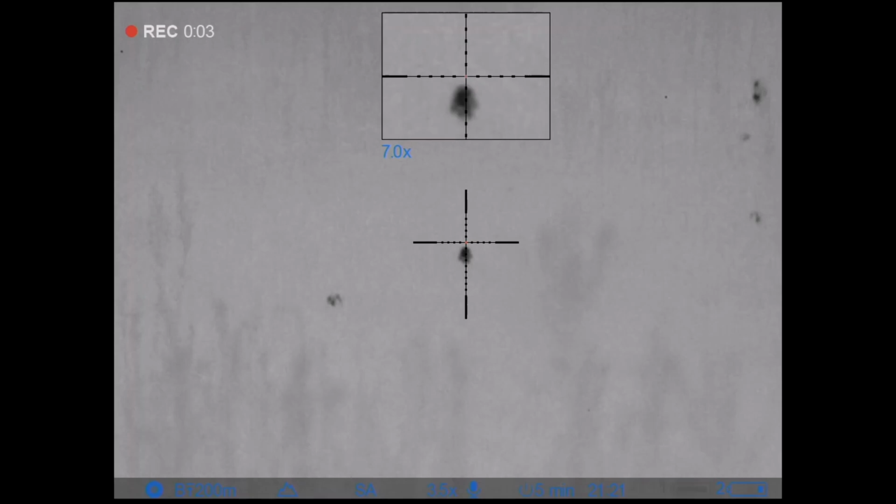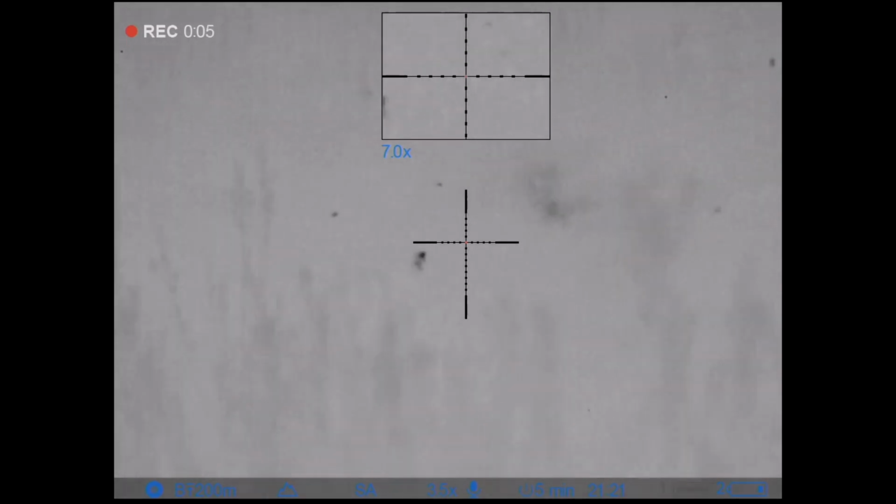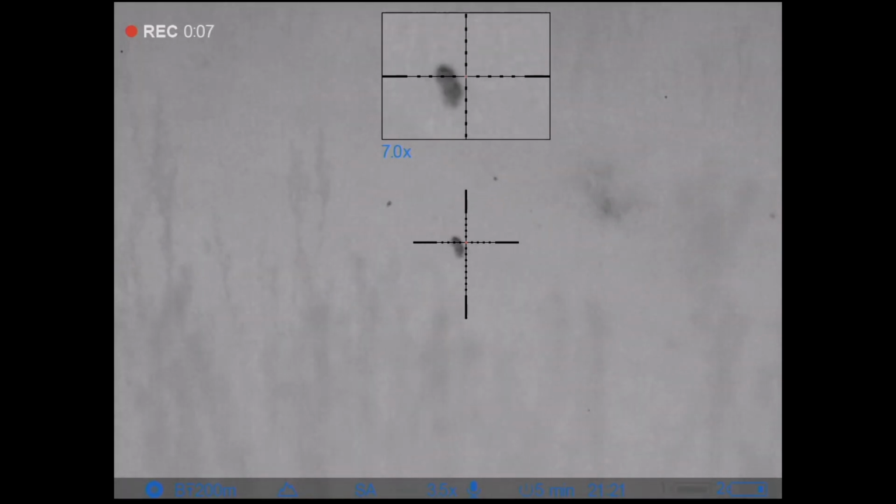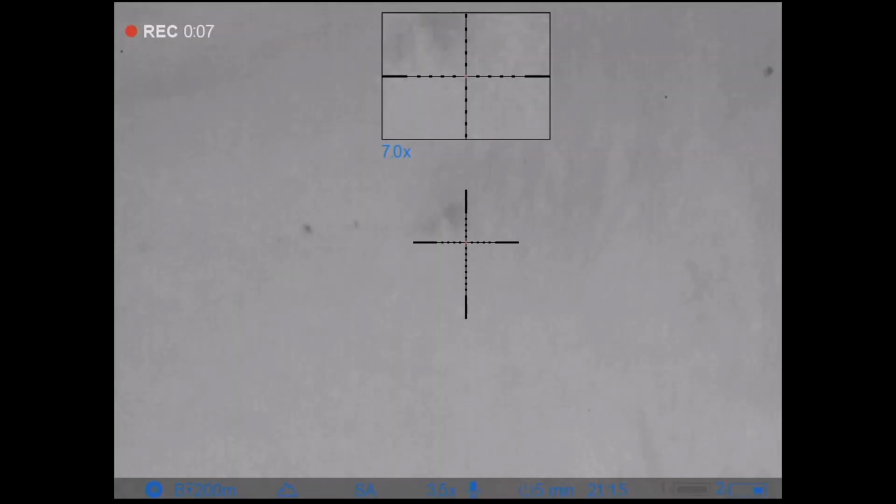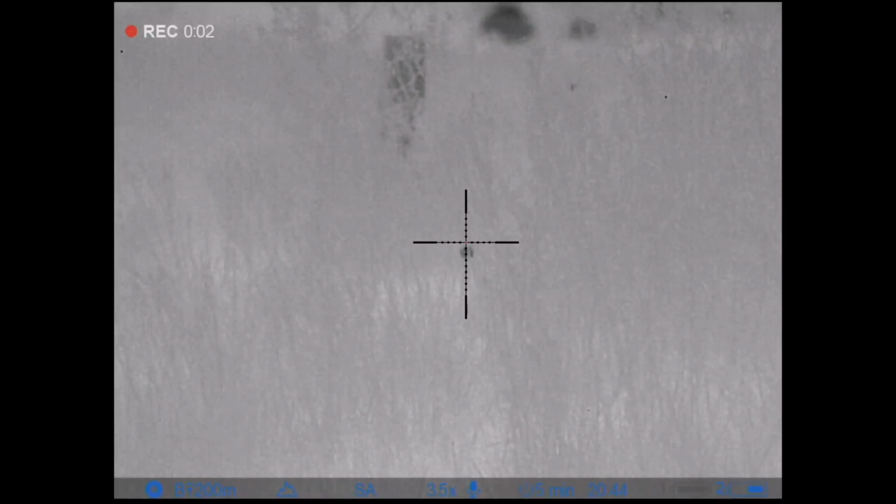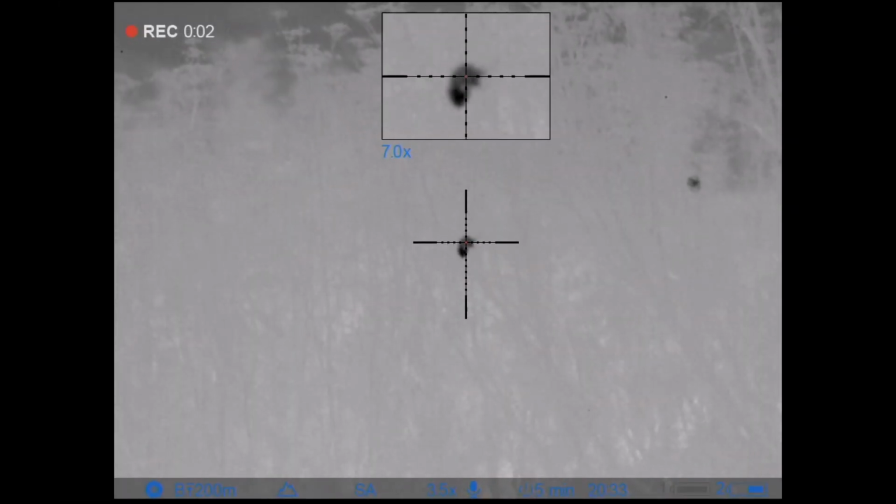Tell you what, I've put the thermal on the 204. Check this out. Talk about hard on the mice. It's doing a fair bit of damage, I think you could say. Told ya, it's savage, isn't it? Just total evaporation on some of these mice.